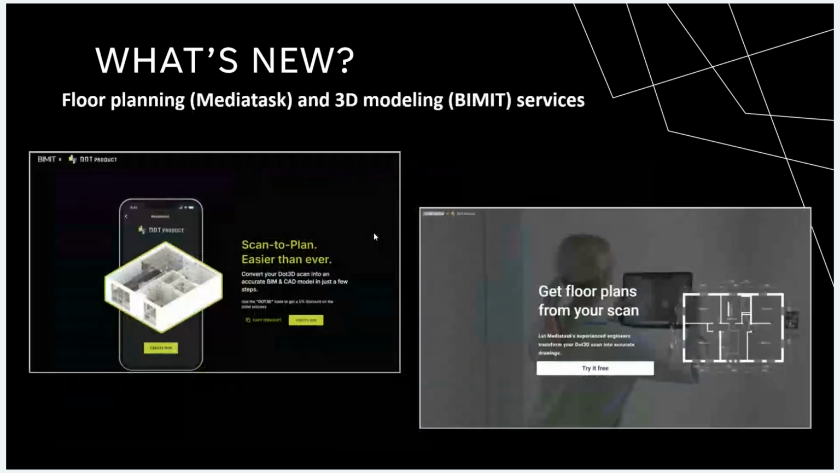We're also really excited to share our direct integration and partnerships with MediaTask and BIMit for both 2D floor planning and 3D BIM modeling services. You can access this feature from the floor planning / BIM button directly within Dot3D, and it will take you through the steps to send your Dot3D scan over to these service providers for a price quote and a rapid conversion to either a 2D architectural floor plan or several tiers of BIM model.